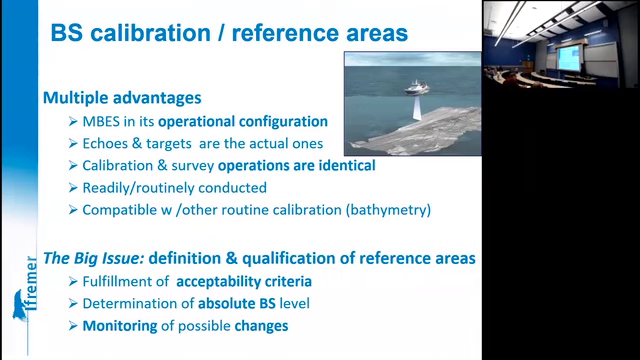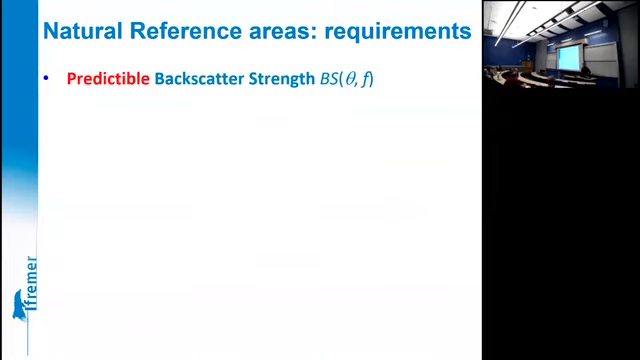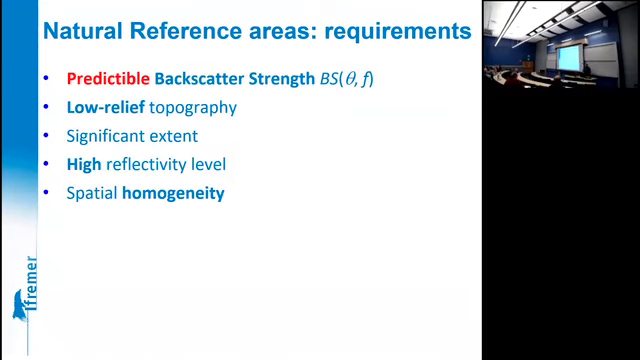Again, the big issue is how to define and to qualify the reference areas. There are a number of criteria of acceptability, and one must also determine the absolute levels, which will be the reference data, and of course, be ready to detect possible changes in the characteristics. So what are the requirements for this? The keyword is predictability, obviously. You want to know in advance what the backscatter will be.